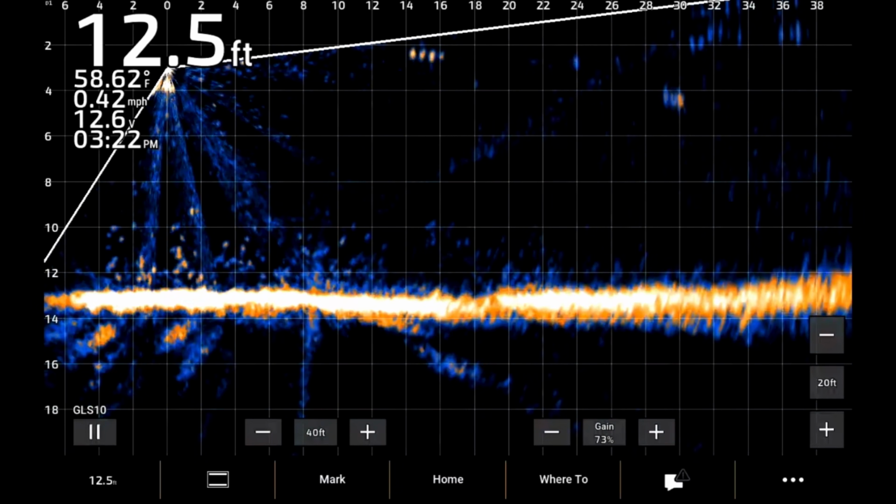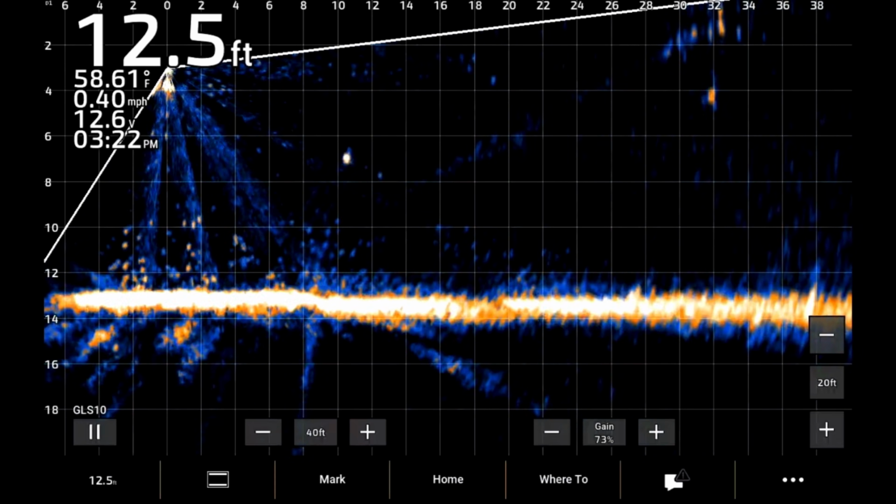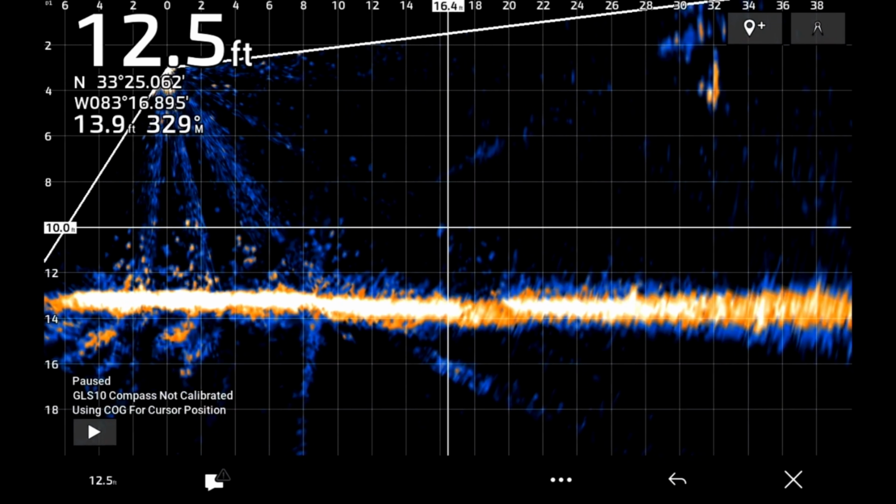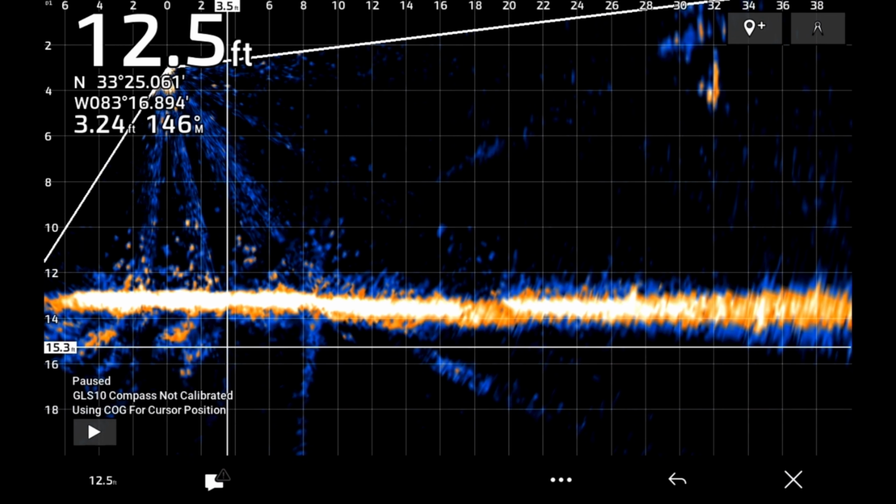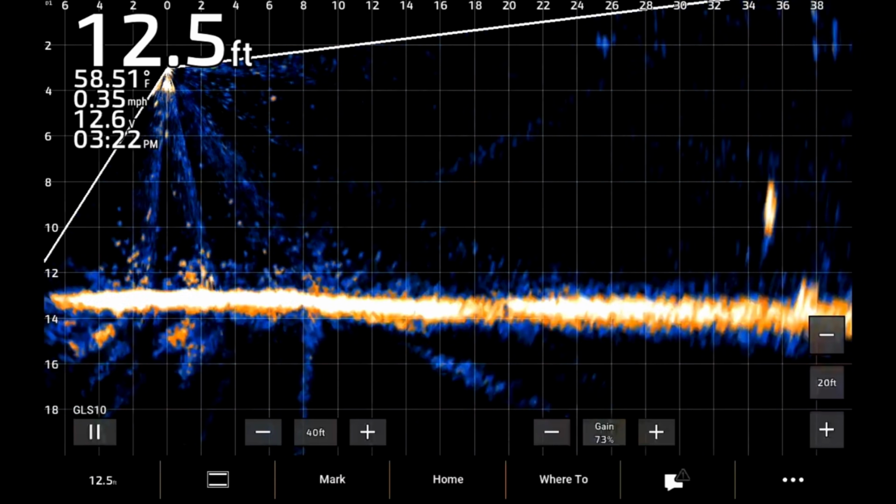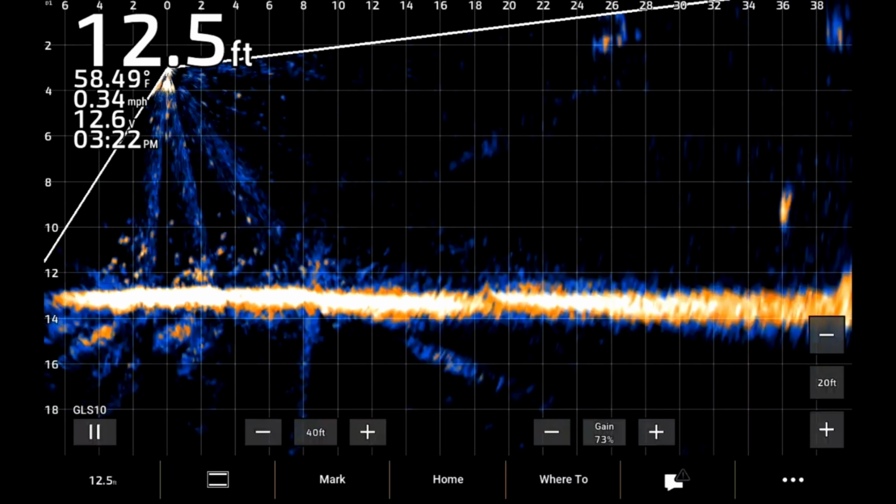So what I'm doing is I am trying to find some of these bigger fish out here. I'm seeing some, this one here looks like a small one at 22 feet. I'm gonna throw on that one just because it's a good return. It might be bigger than what it looks on the screen, but we'll see. But the one right behind it at 36 feet is a really good looking fish.